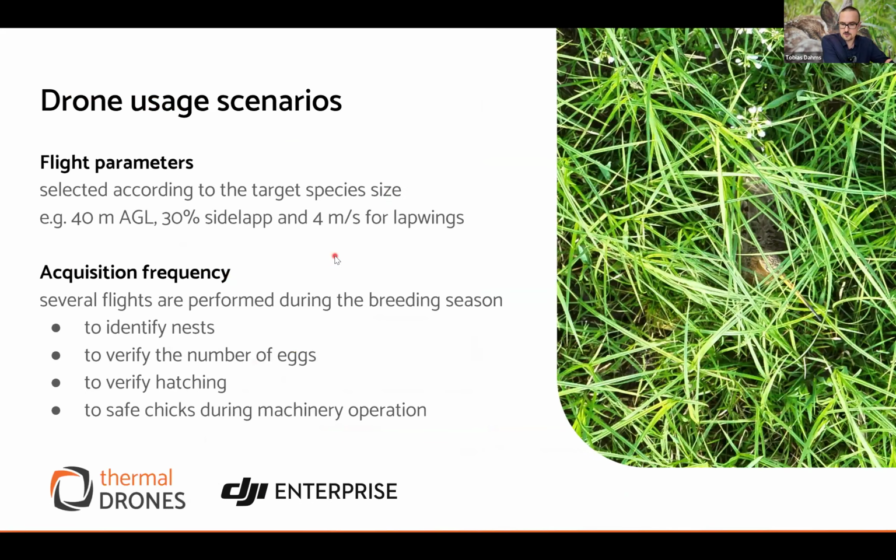Well, I skipped this, I think, or no. So when you search for these birds, which are relatively large but not too large, I would say the optimum flight altitude is 40 meters above ground level, and you fly at about 4 meters per second. Then you can very nicely identify lapwings and curlews, etc. And you also have enough information in the image to do an interpretation and also to use it later for artificial intelligence.